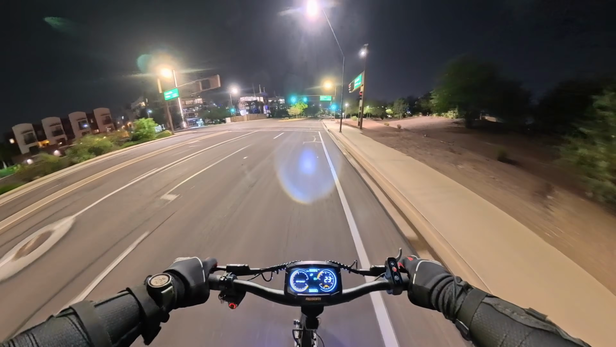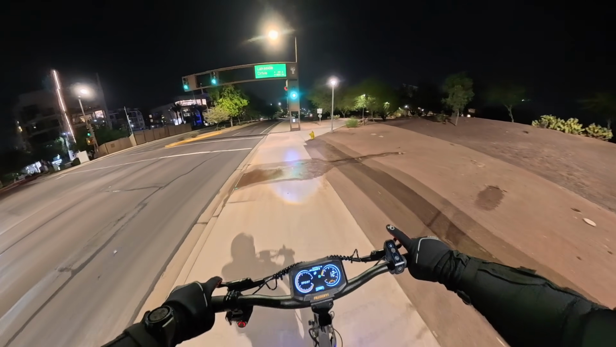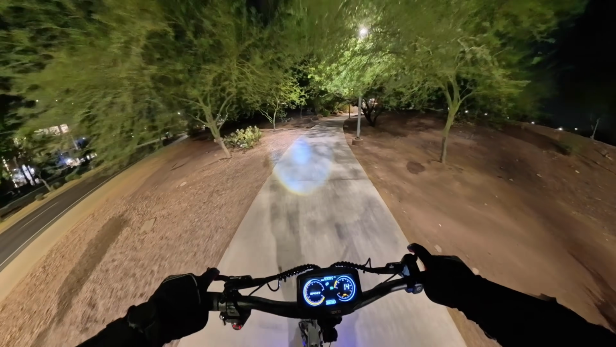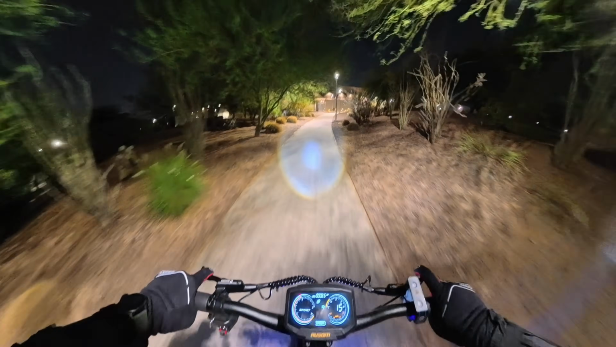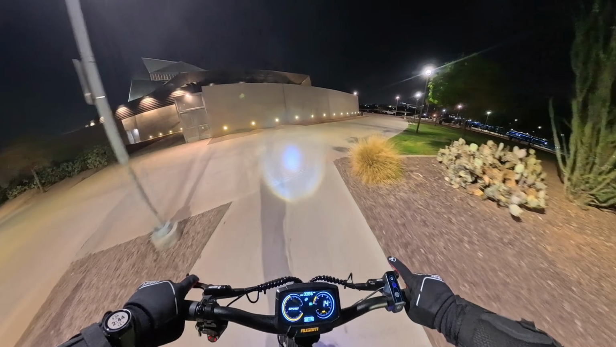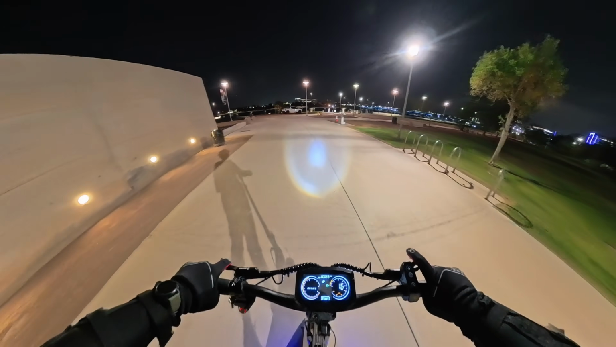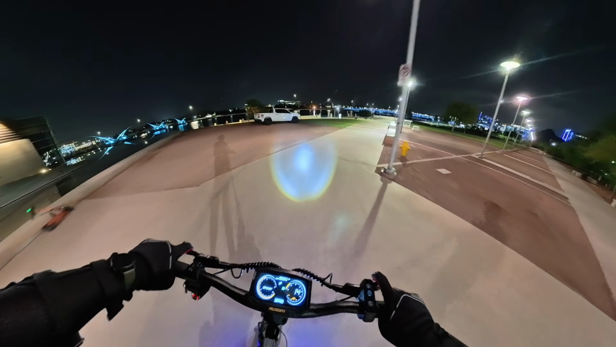All right, I'm gonna go ahead and pull into here. And we are going to be cruising around the Tempe Town Lake area today. See what's going on around here, if it's busy or not. Hopefully not too busy. But if you've watched some of my other night rides, this is the scooter rental capital of Arizona. Lots and lots of rental scooters every time I'm out here. So we'll see if that's the case today.